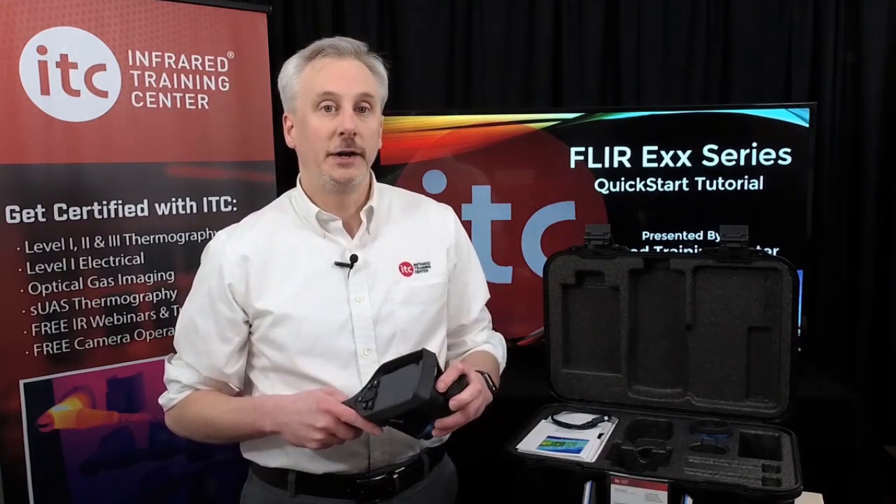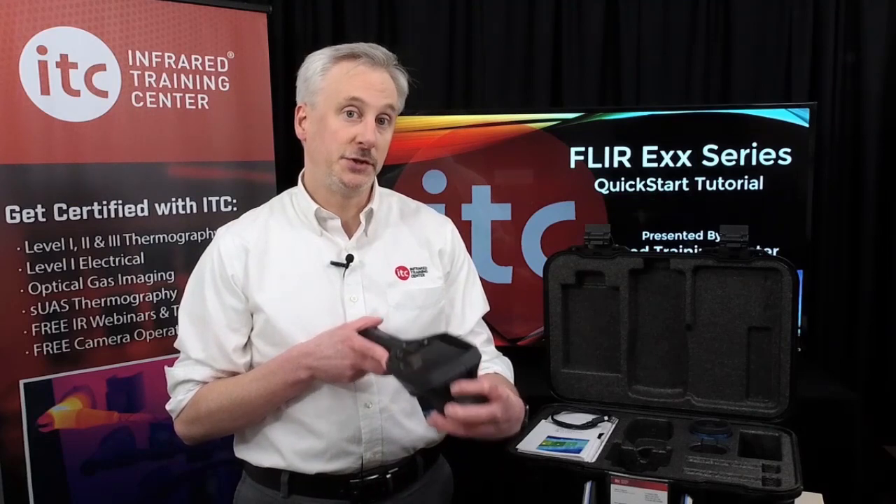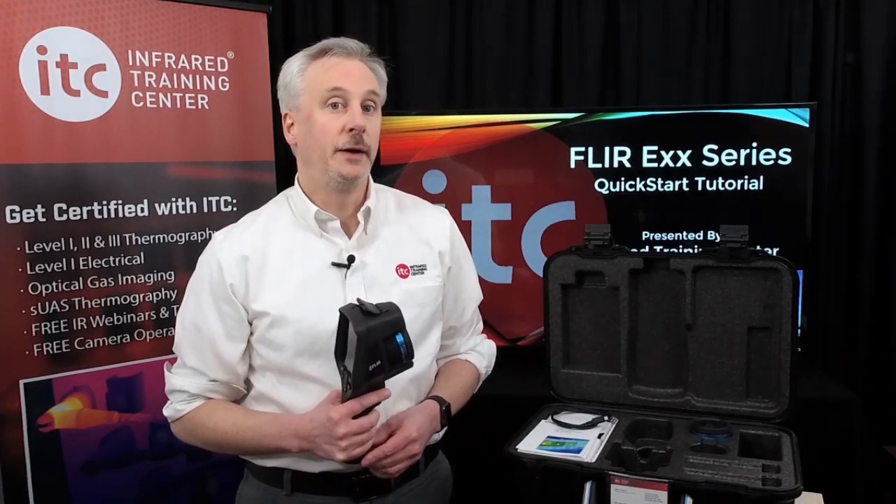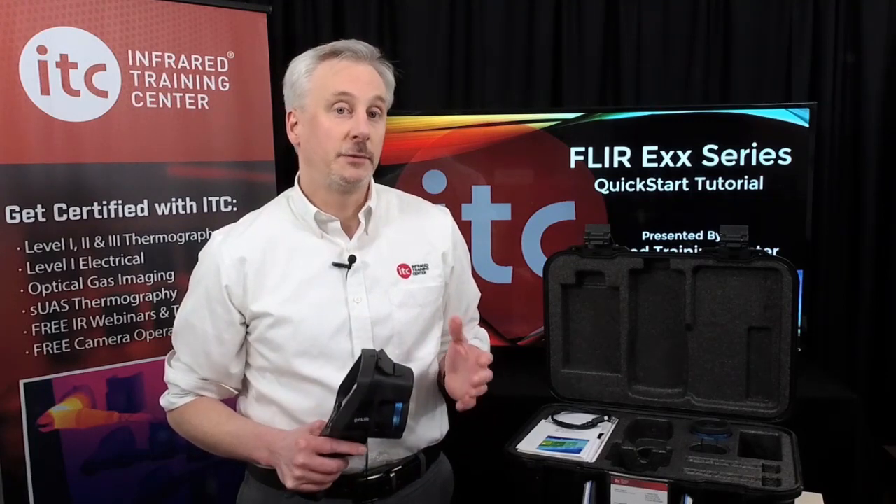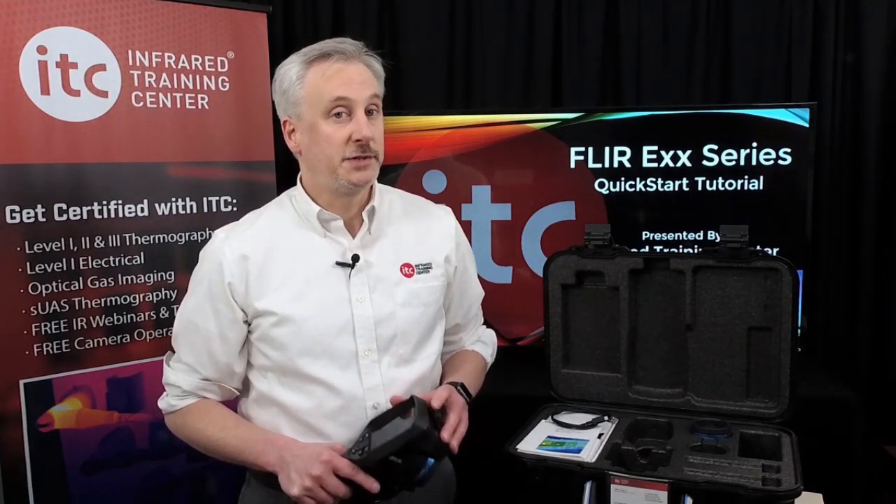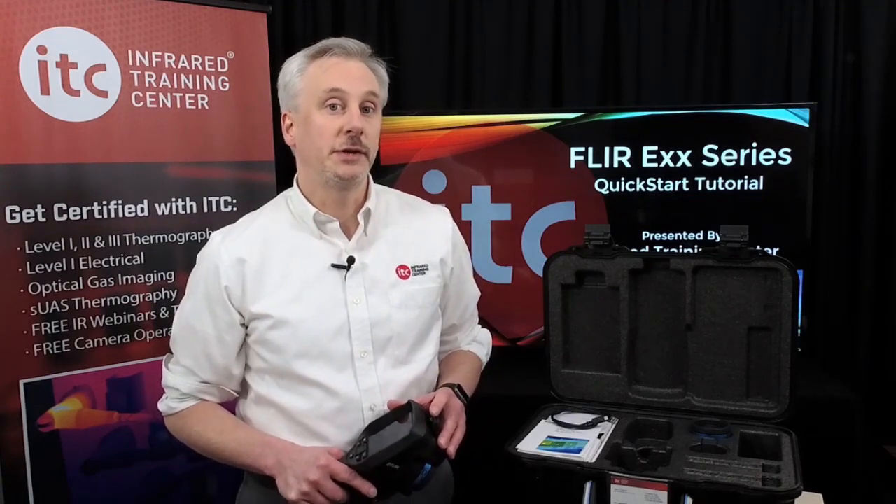Here you'll also find a USB-C port, which is used for powering the camera, streaming video via HDMI, connecting the camera to the PC for downloading images, and streaming video to our PC software such as FLIR Tools and Researcher.